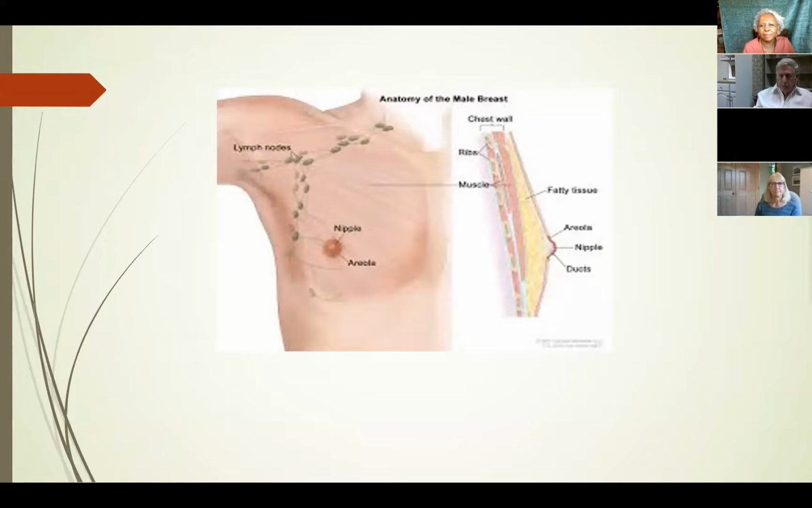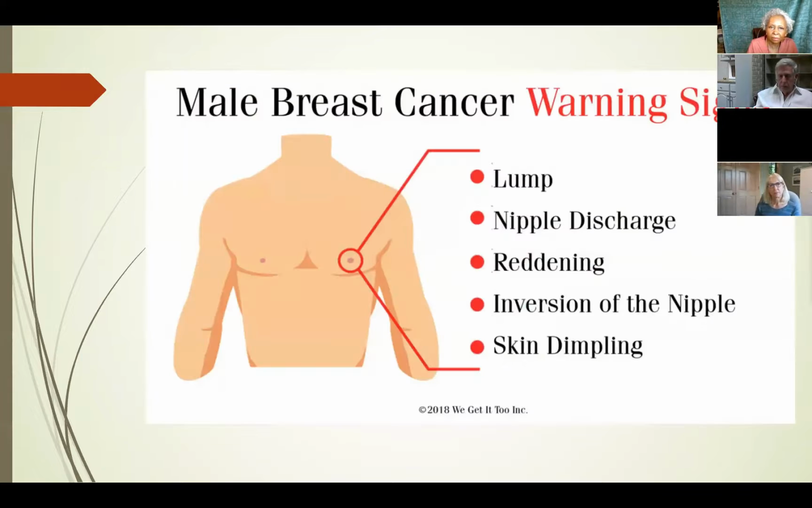This is not a very good screen, but I wanted to show you a little bit, because men have muscle, they've got fatty tissue, they've got nipples, but they're just not looking for lumps or anything else. Some of the warning signs are that they do get a lump. They might have a discharge. It's the same as with women. Sometimes it's red. Men just sometimes are not in touch with their bodies, and sometimes there is skin dimpling.